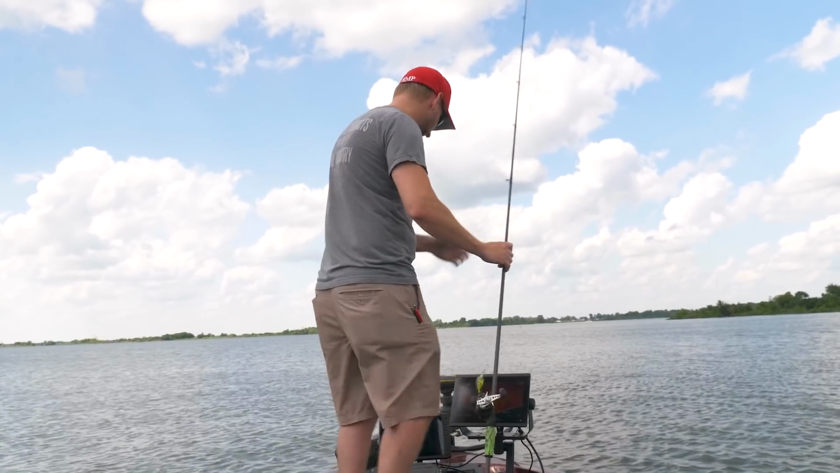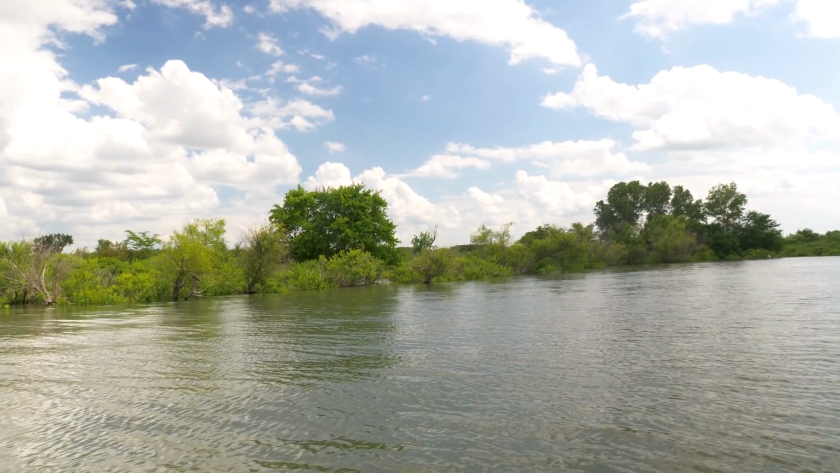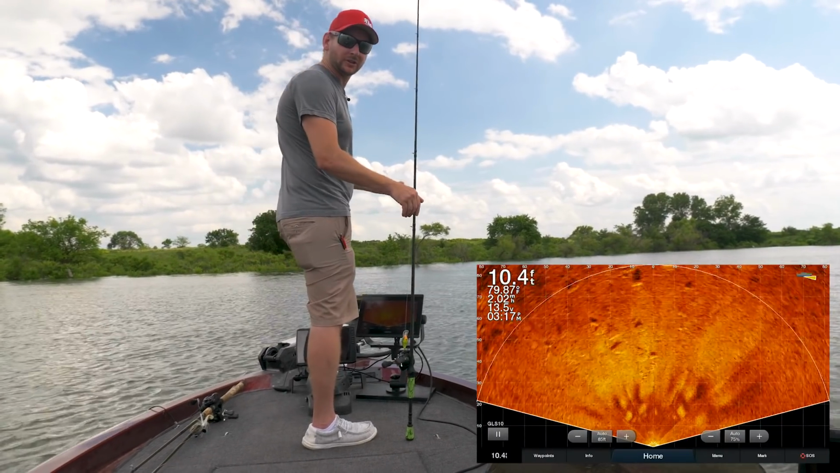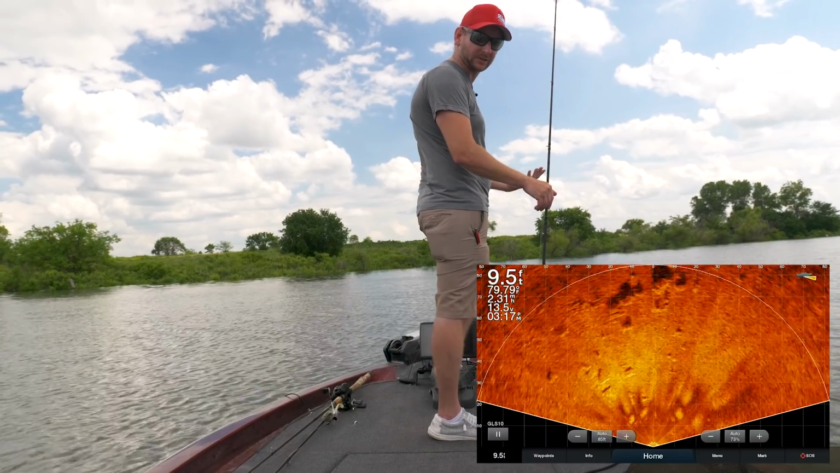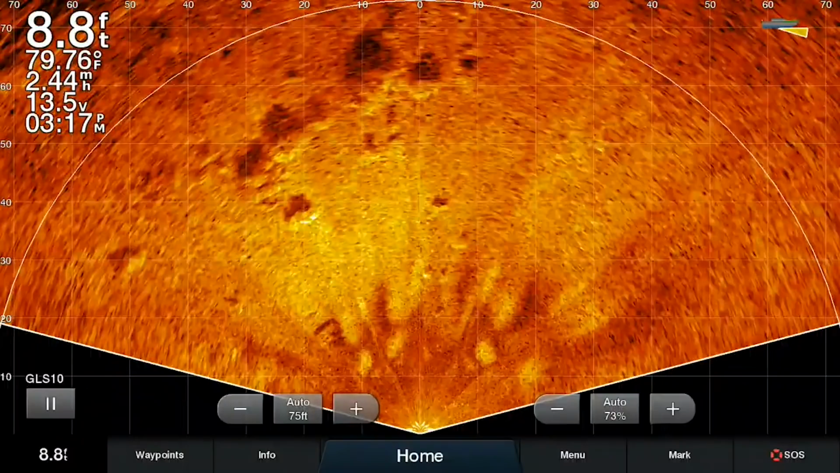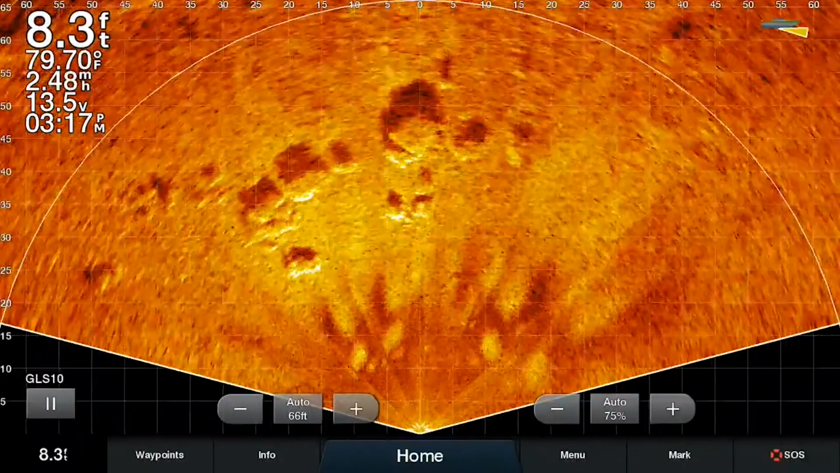So let's get started. All right, so we're in 11 feet of water. Normally this is 6.5 to 7 feet right here, and we're starting to get shallower, so you can see. During the summertime, this time of year, I think it's really important to be able to cover areas like flats, especially with topwater. If the lake was down a little bit, I would throw topwater across this stuff all day long. But look at this giant rock pile we've got here, located in about 8 feet of water as we come up to it.